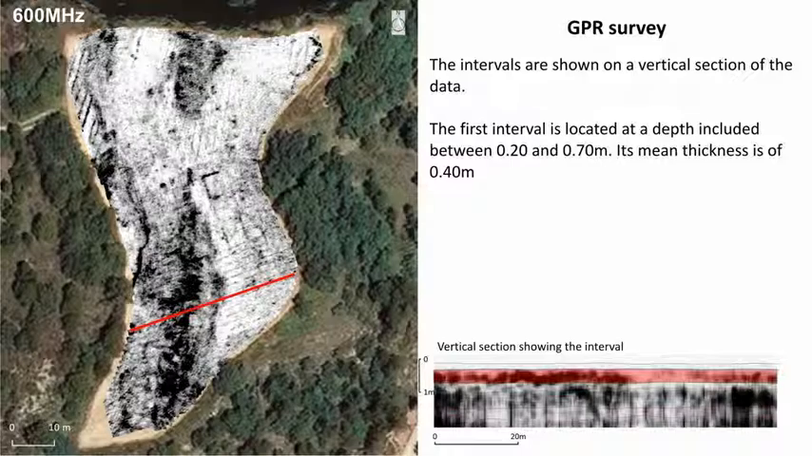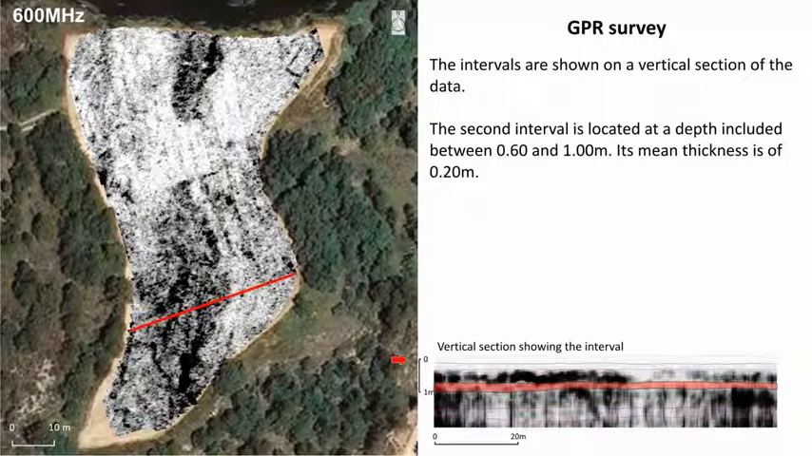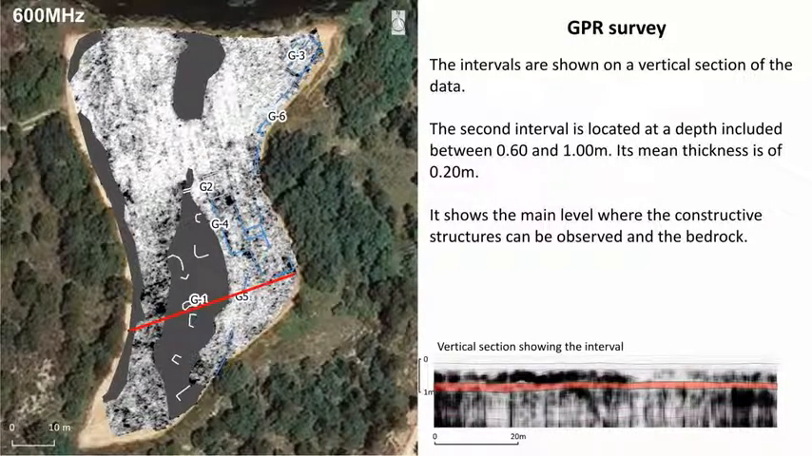The first interval shows the top of the level with constructive structures and the superficial bedrock. The second interval shows the main level where the constructive structures can be observed and the bedrock.